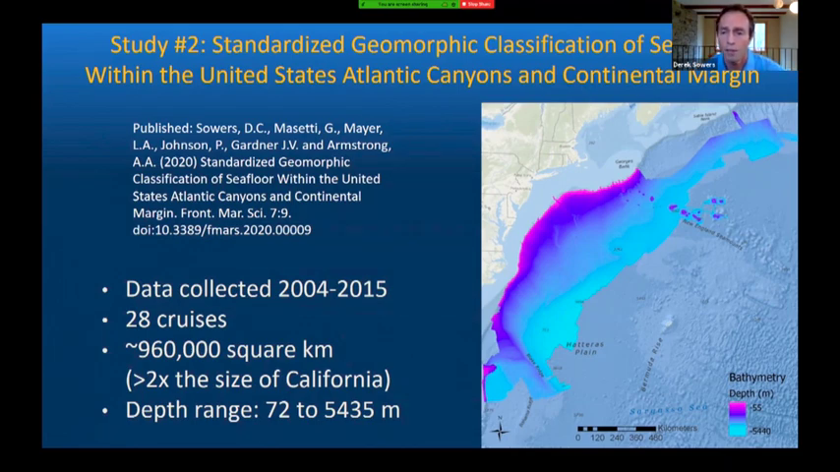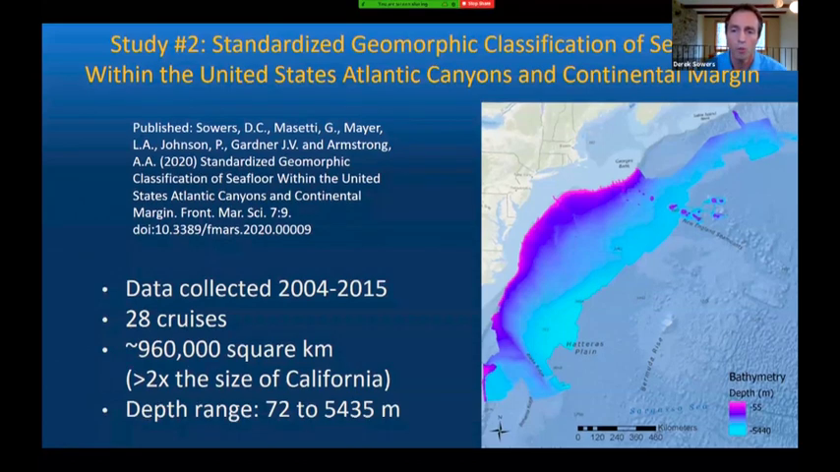The source data behind this was from 28 cruises completed both by UNH CCOM for the extended continental shelf mapping, as well as NOAA's Office of Ocean Exploration and Research for initial characterization of the Atlantic submarine canyons and seamounts. So we have these very complementary data sets that can be stitched together seamlessly. This study region you see here spans an area twice the size of California. And this particular chapter of work was published in 2020 in the journal Frontiers in Marine Science.